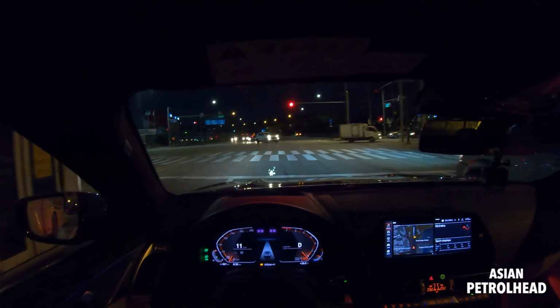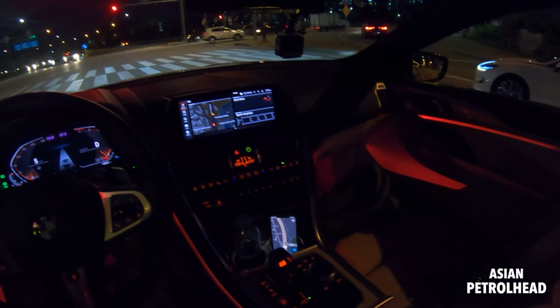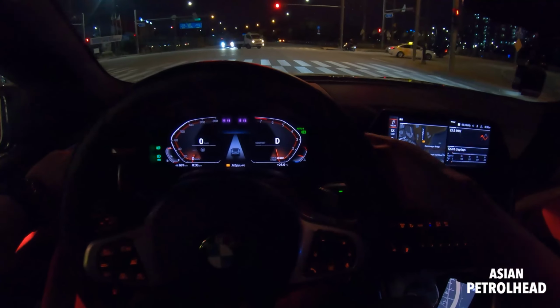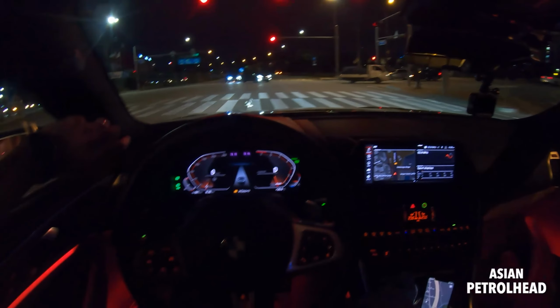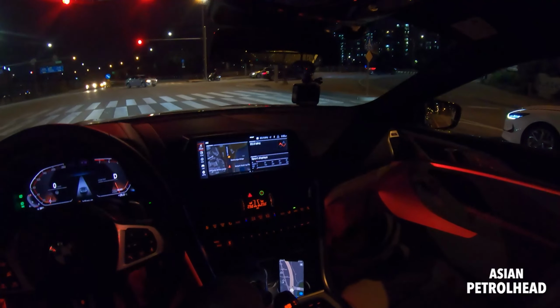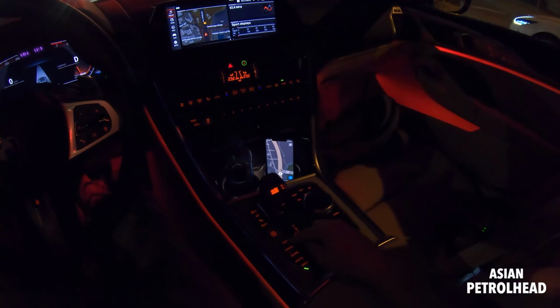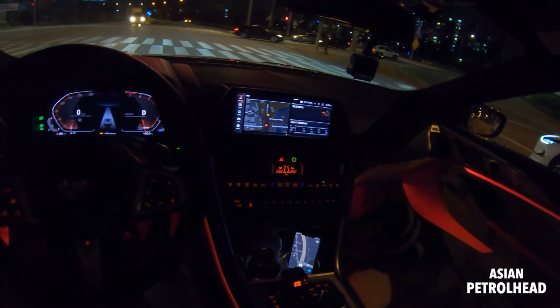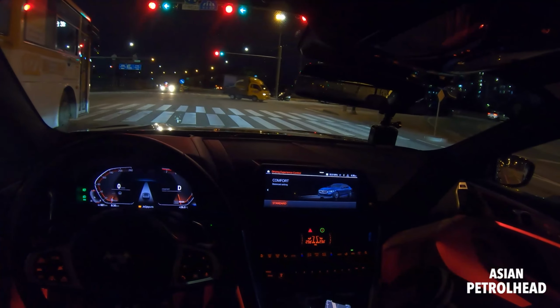And this also has auto start and stop and auto hold. So right now the engine is off. It's very, very quiet inside. So we're gonna let you hear it. We have drive modes: comfort mode, Eco Pro, and sports plus mode. Right now we're in comfort mode.